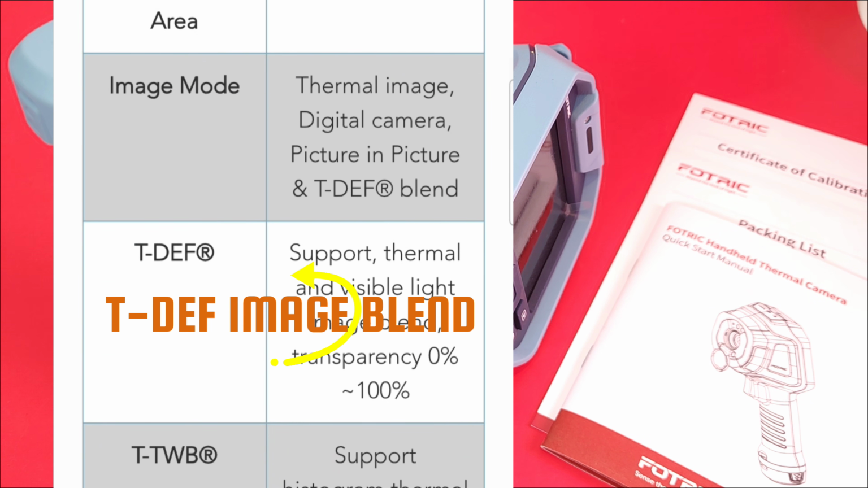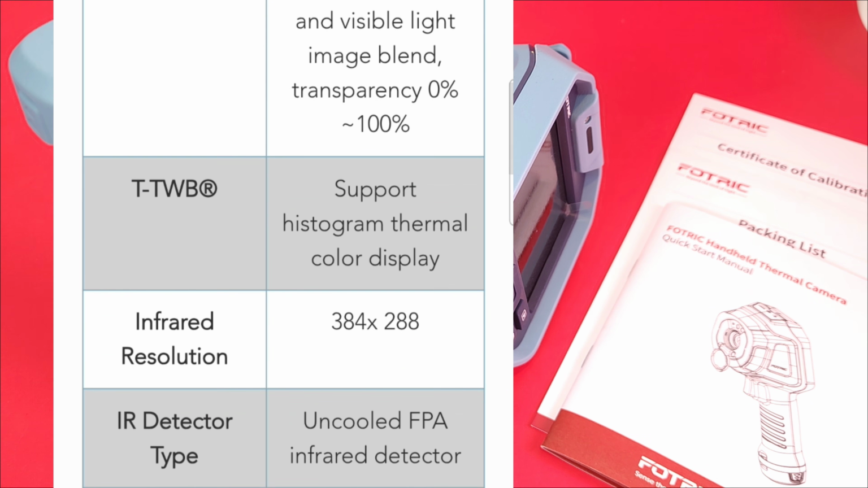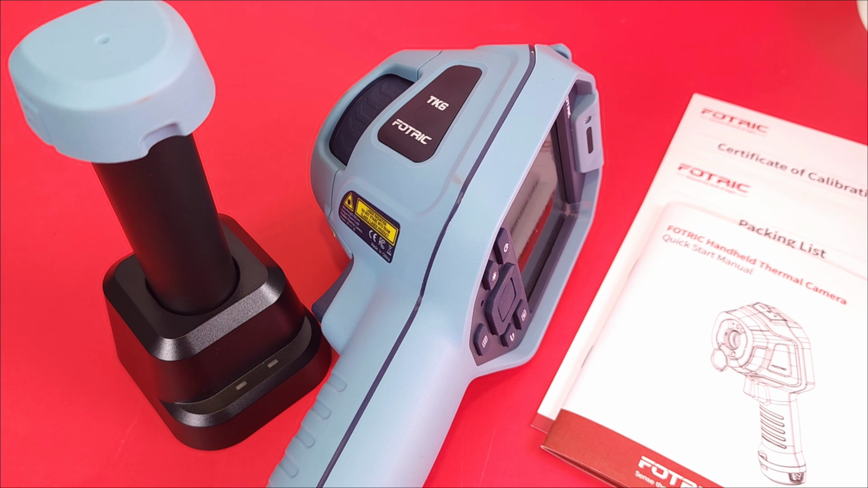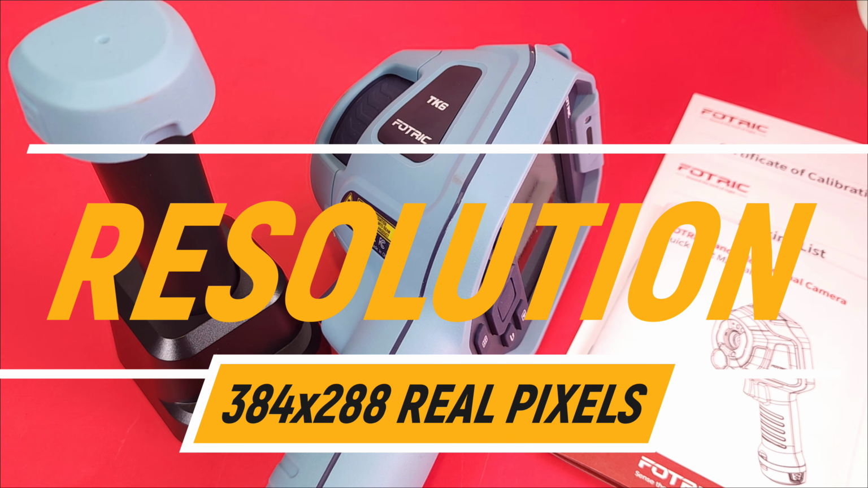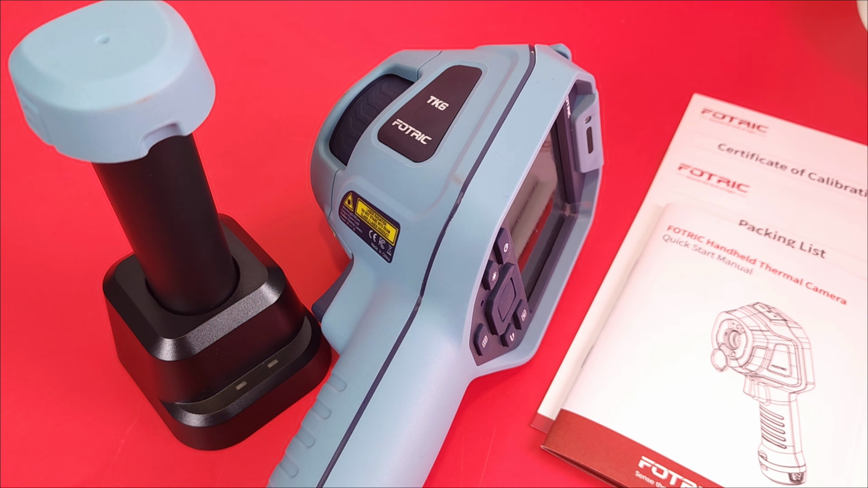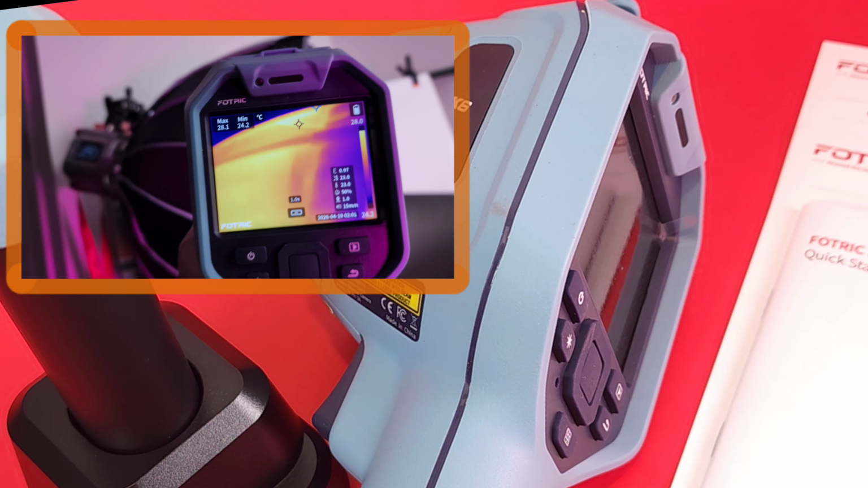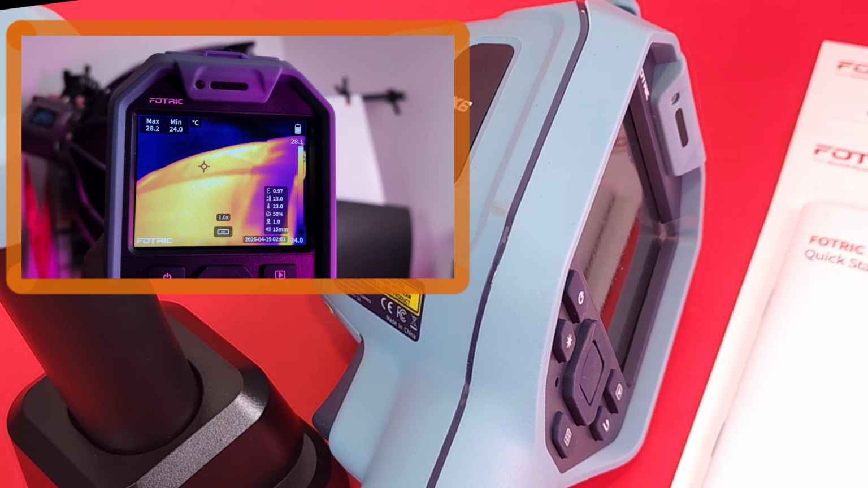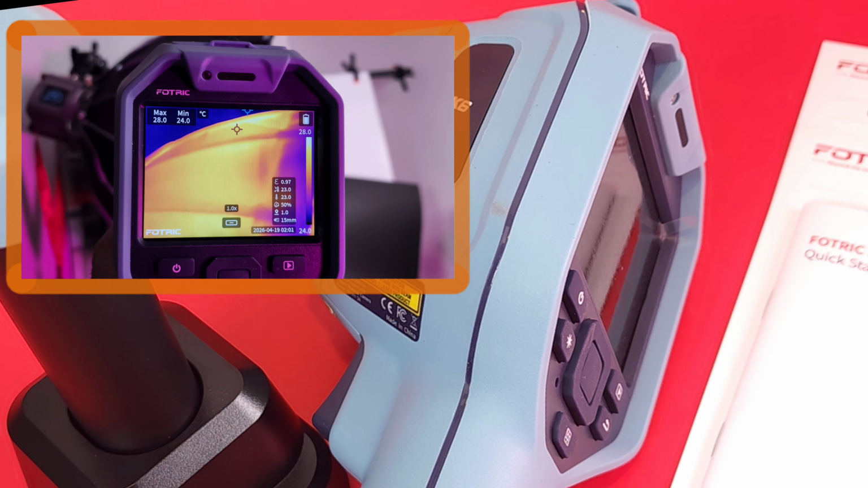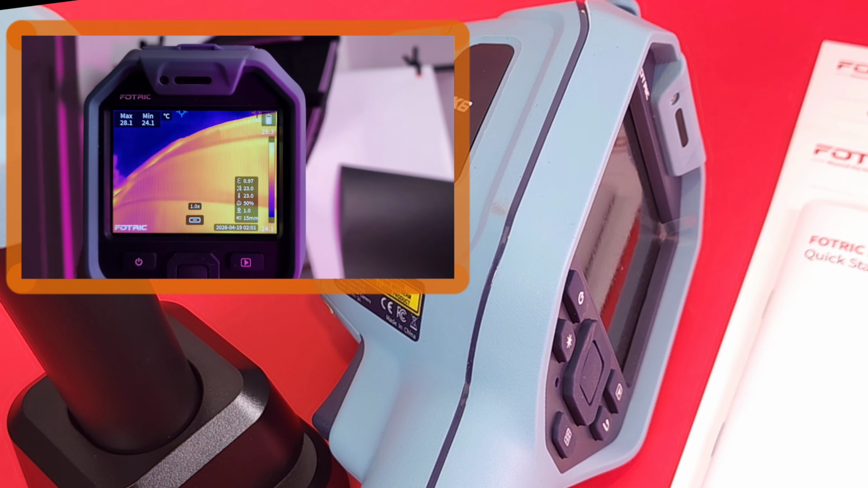What makes this camera stand out is the sensor. 384 by 288. No fake resolution going on. A lot of cheap cameras fake high res using something called interpolation. The TK6 doesn't do that. 110,000 real measurement points. What does that mean? It means sharper edges, better hotspot detection, no blur on moving targets, and so on. This is the real deal.